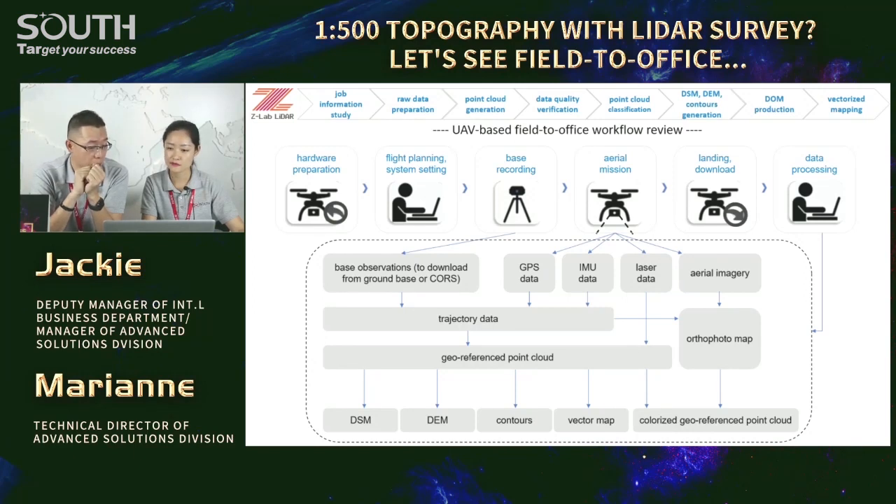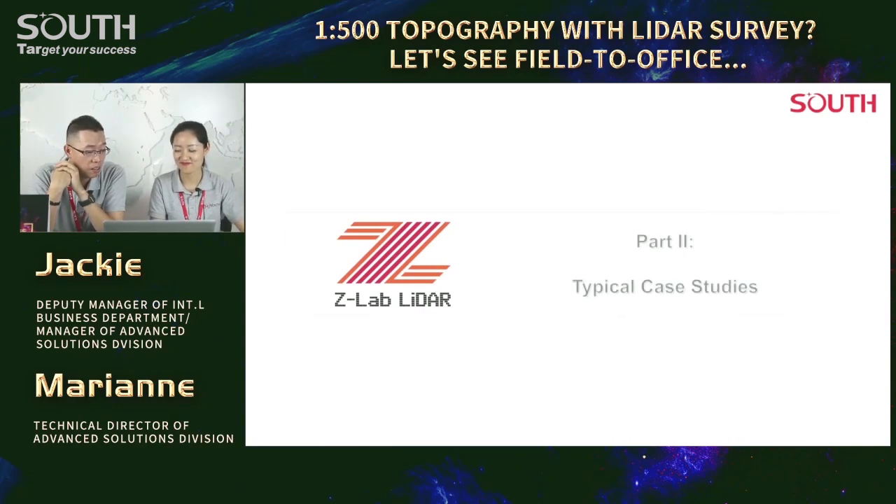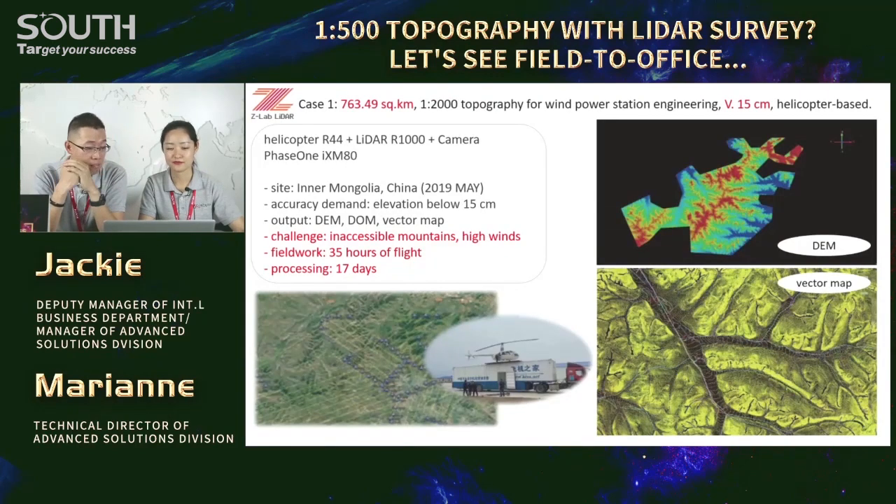First one, 1 to 2000 topography for a large infrastructure, a wind power station engineering project in Inner Mongolia, China. 763 square kilometers. We accomplished the whole job within 30 days, much faster than expected by the employer. They gave us 45 days, but we did it in only 30 days. Helicopter based.